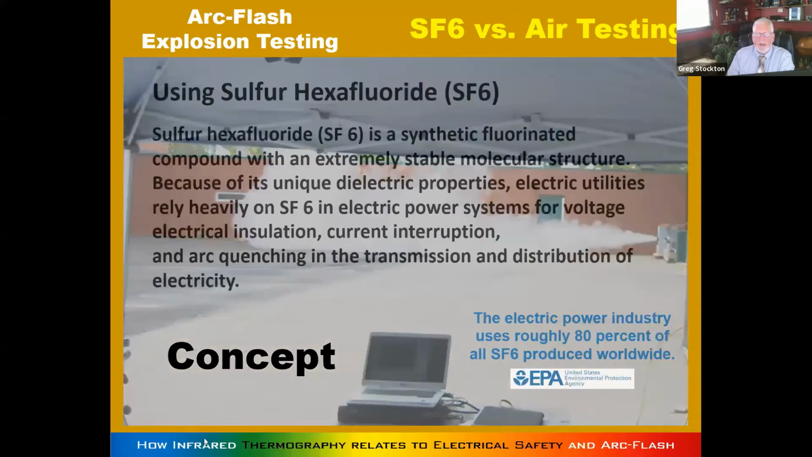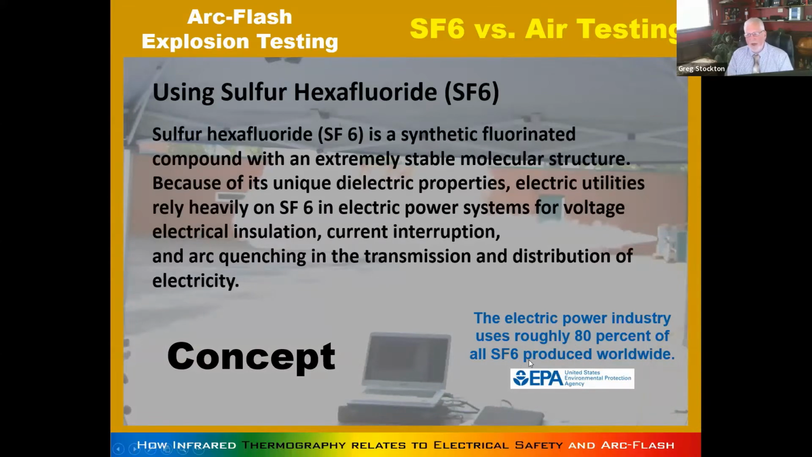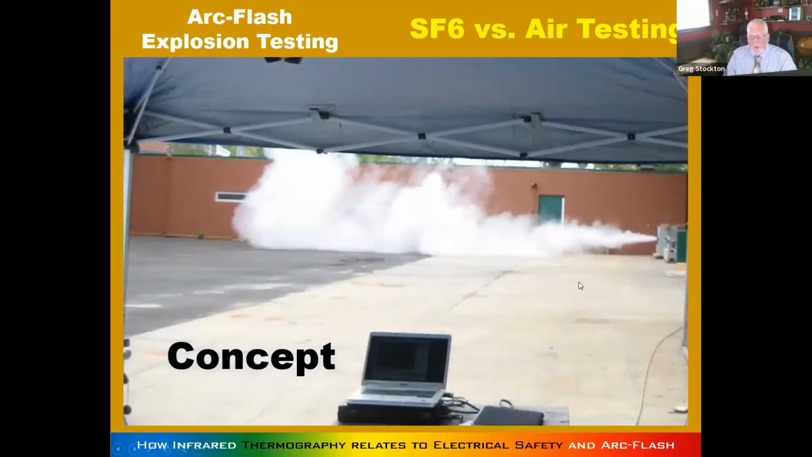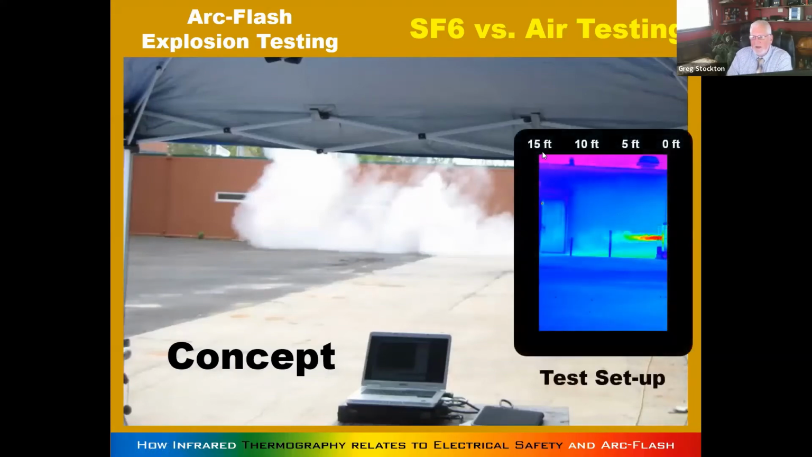I'll just put the slide in to say something: 80% of the SF6 produced worldwide is produced for the power industry. And of course, they're trying to phase it out. It's a greenhouse gas. Again, the concept here is we're only worried about the first 15 feet, which is roughly right in here. I'll show you a picture. So this is about 15 feet. This doorway here for reference.